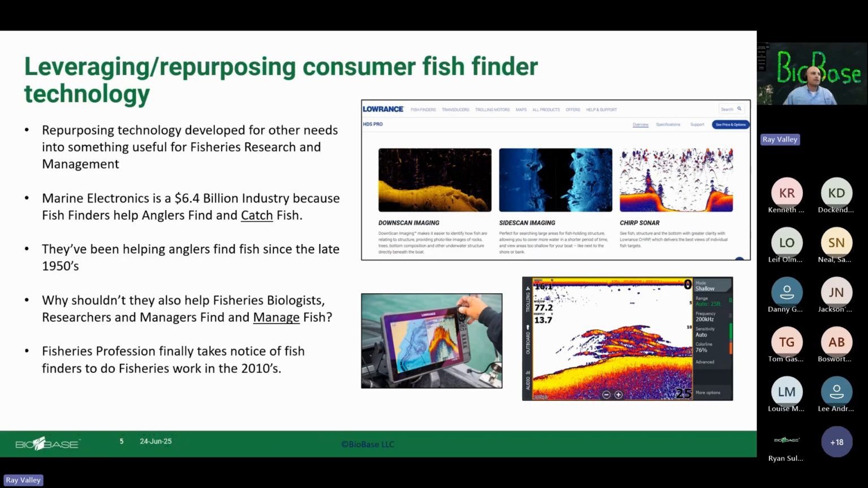And the fisheries profession, I think maybe just because these depth finders have become so sophisticated, they've become almost like scientific devices, and they're really affordable now. It was the advent of side scan technology where the fisheries profession really took notice and saw, hey, it's cool for fishing, but this is really interesting for mapping river habitat.